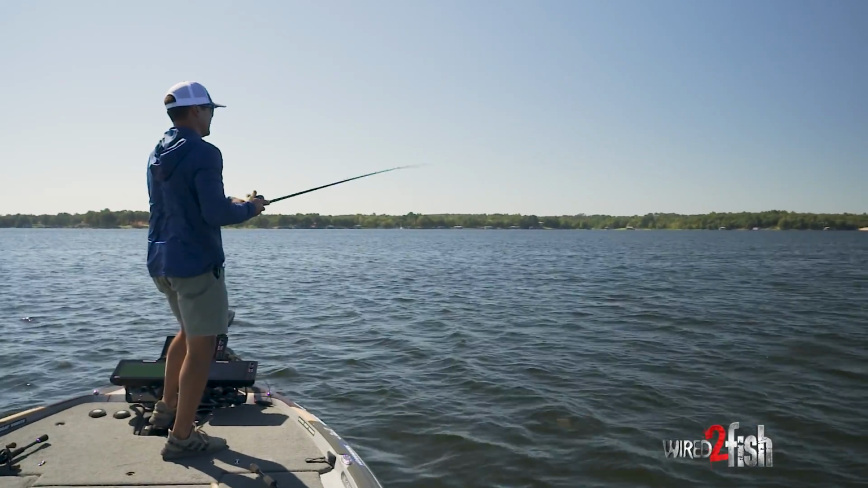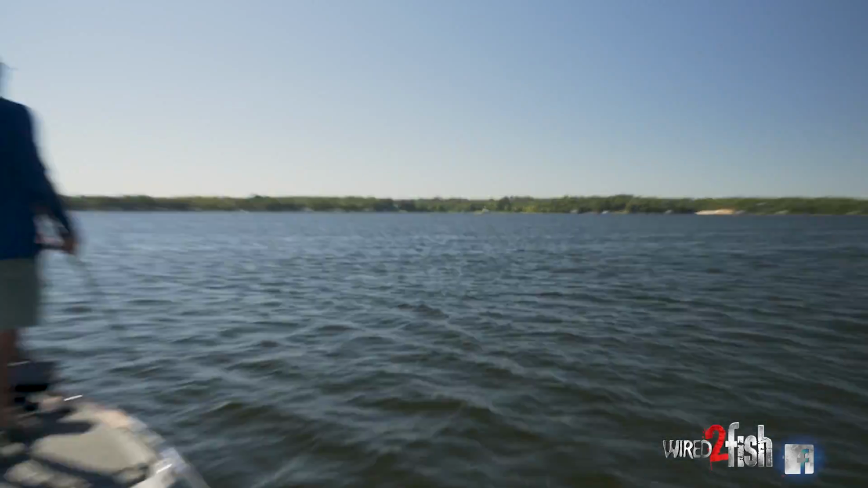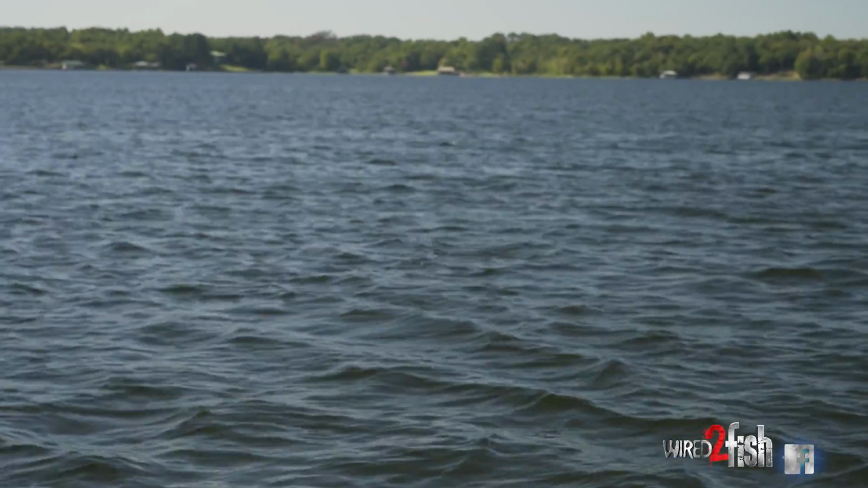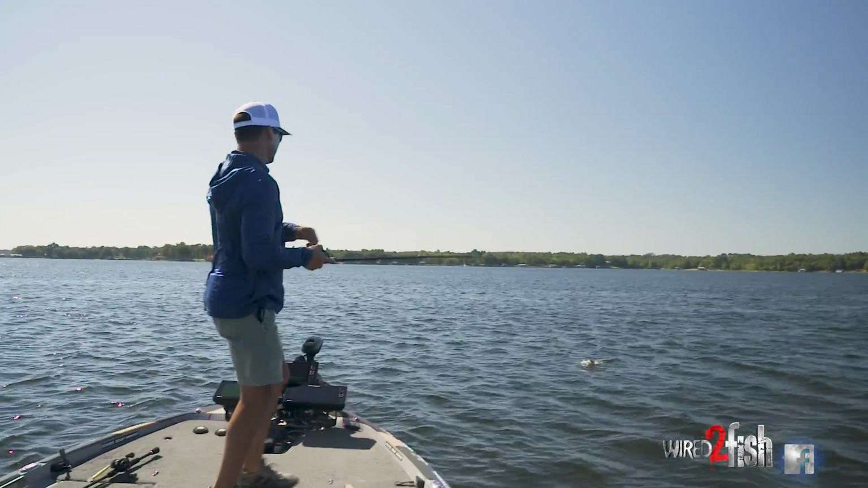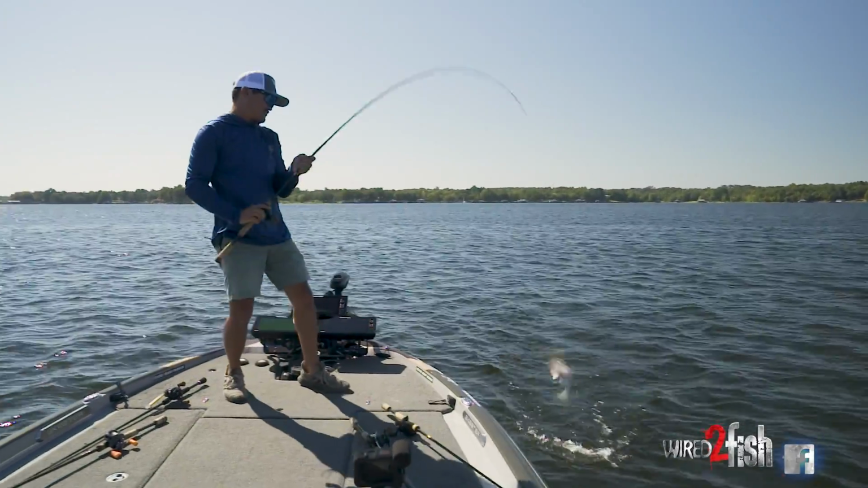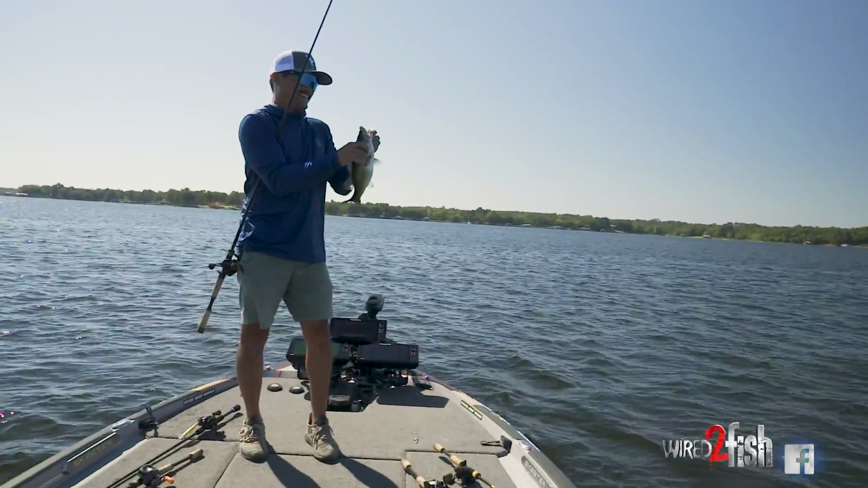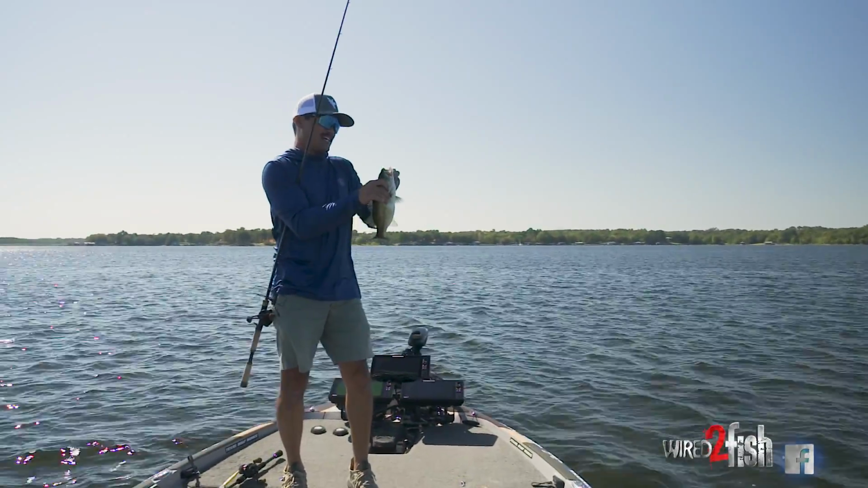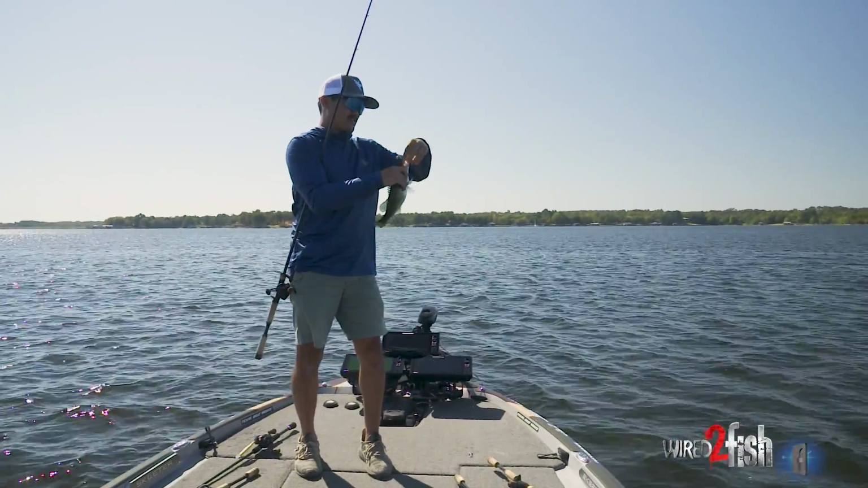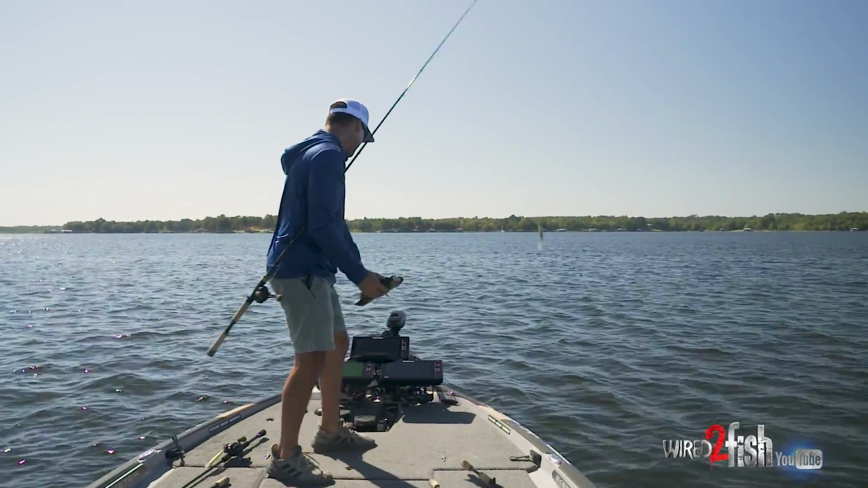Gosh, look at this. Oh, that's awesome. Out here over 40 feet of water, the only thing these bass right here are relating to are shad. And there's no contour lines, there's no grass clumps, there's no boulders. The only thing they're relating to is shad.